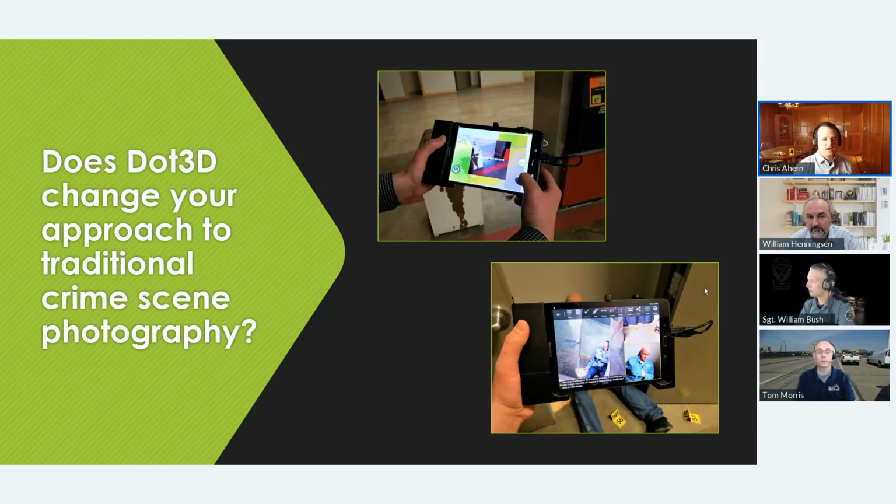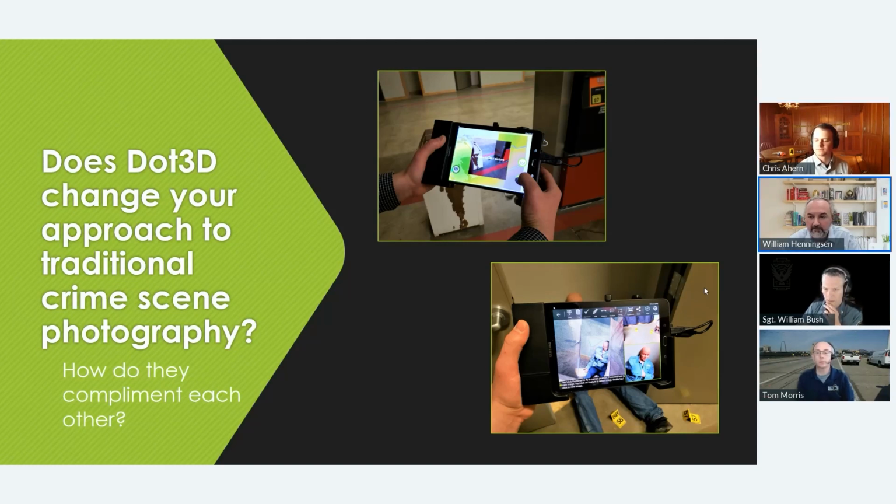So next question here is, does Dot3D change your approach to traditional crime scene photography, and how do they complement each other? So how do these more traditional methods work side by side or hand in hand with the 3D scanning? I think they work hand in hand. It is not going to change the way that I photographically document a scene ever, until we have true photorealistic, 8K resolution scans that are solid surfacing. Until I have that, a photo still samples at a much higher rate than any other 3D capture device ever will, until you get to something like an RTC, which is insane.